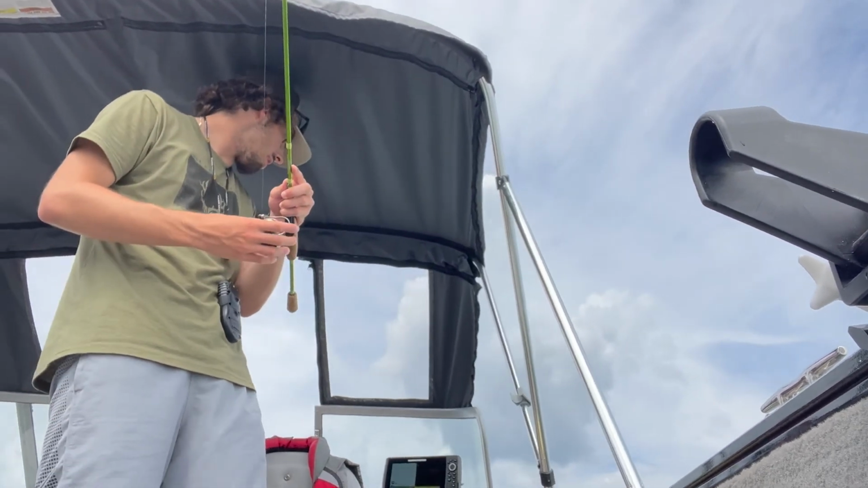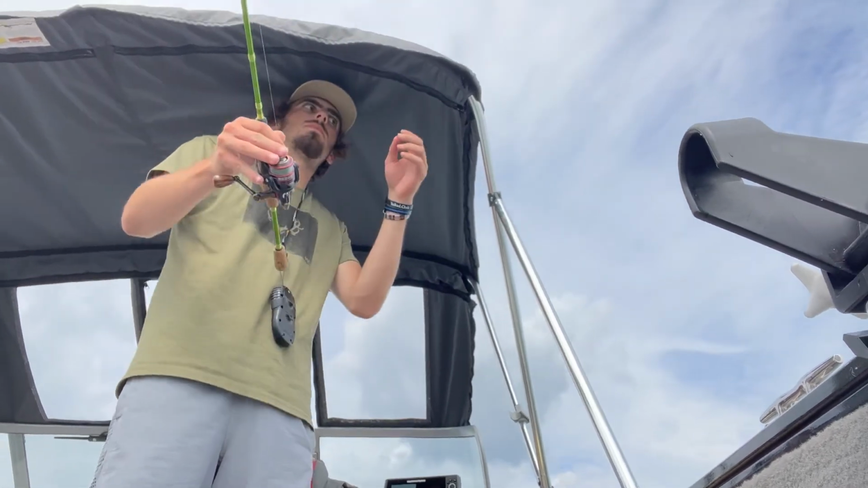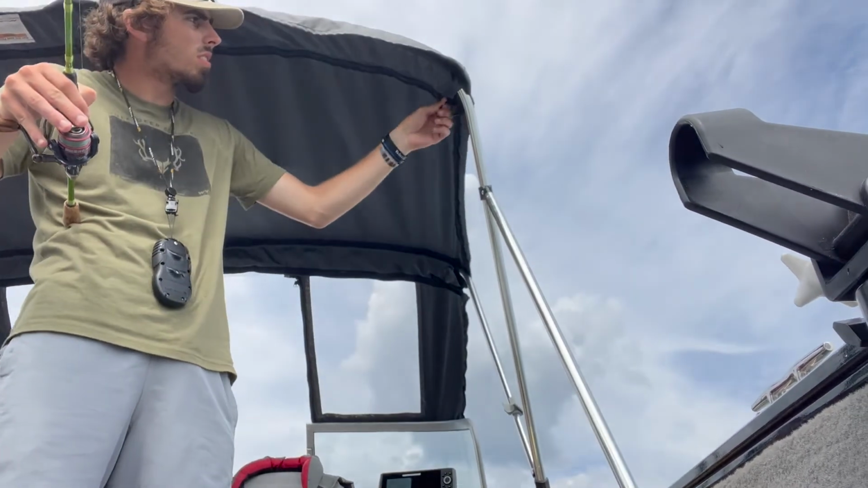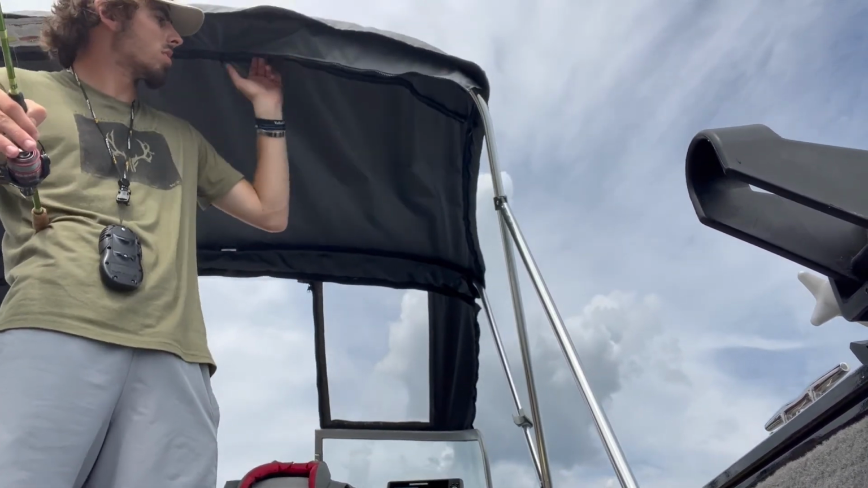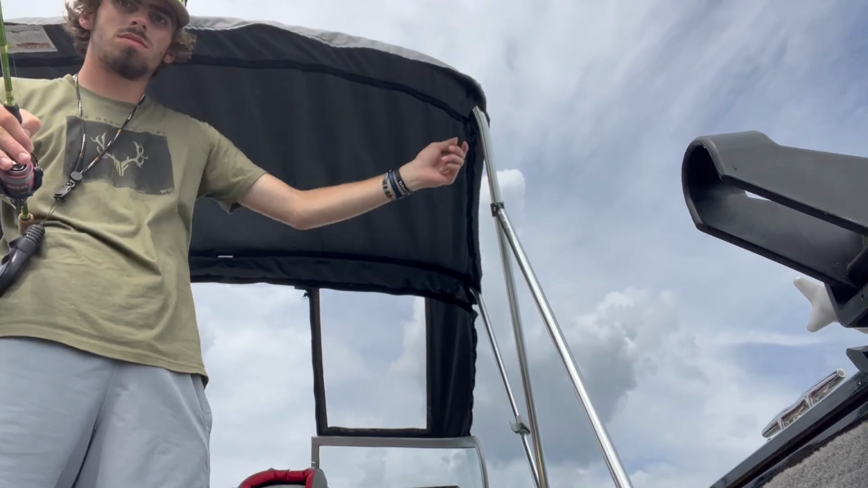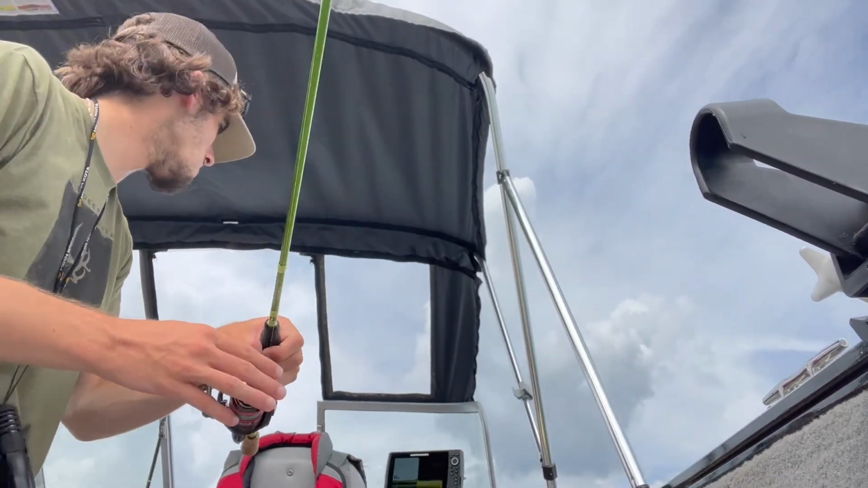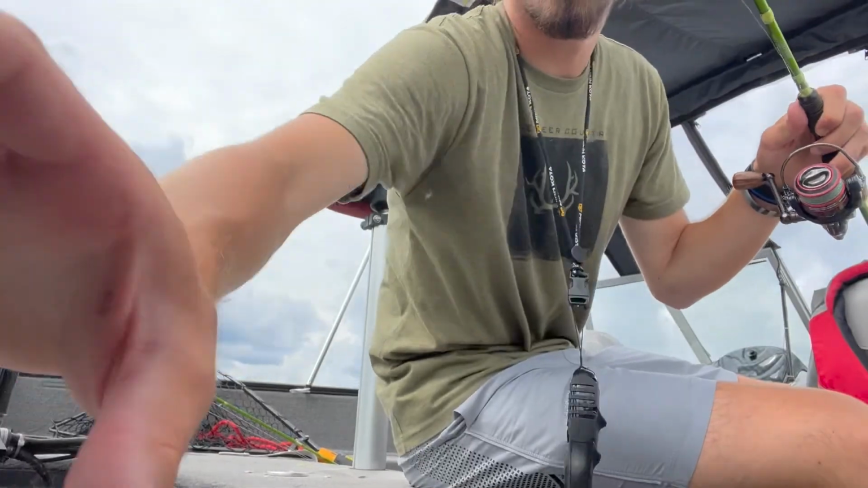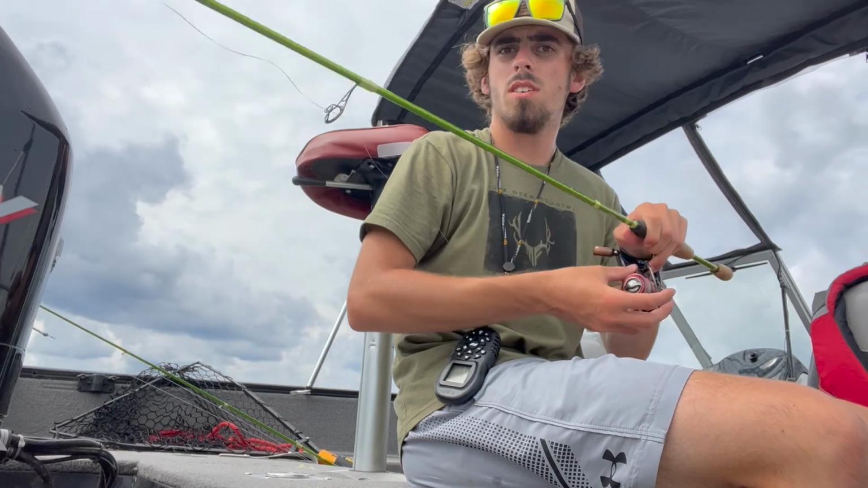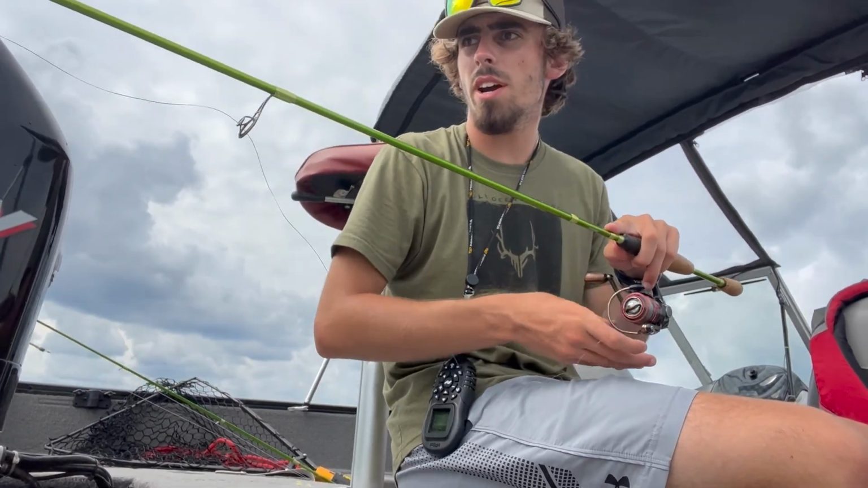I'll drop it down right in their head. Oh, there's fish, guys. Go ahead and get that bobber down there. Just mark like 3 or 4 smallmouth right off the back of the boat.